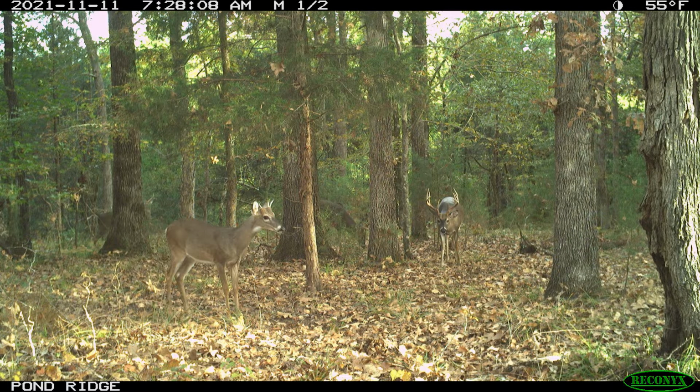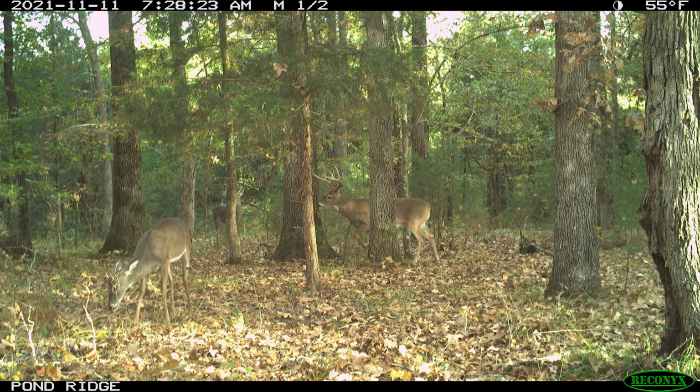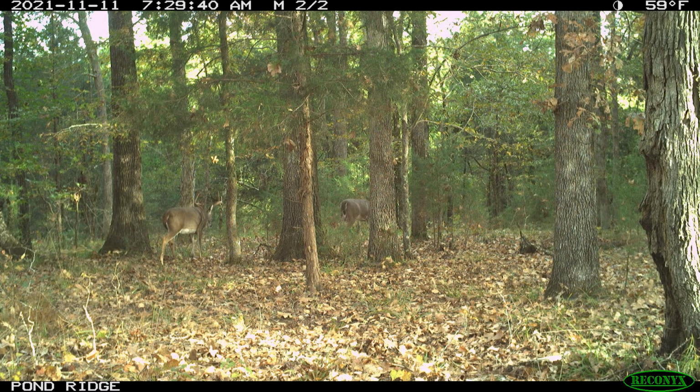There he is in the morning on the 11th. We did have a little bit of break there. He's in there in the morning of the 11th coming in. So, yeah, there's the 8-point with him walking away. The 8-point and the 9-point together.